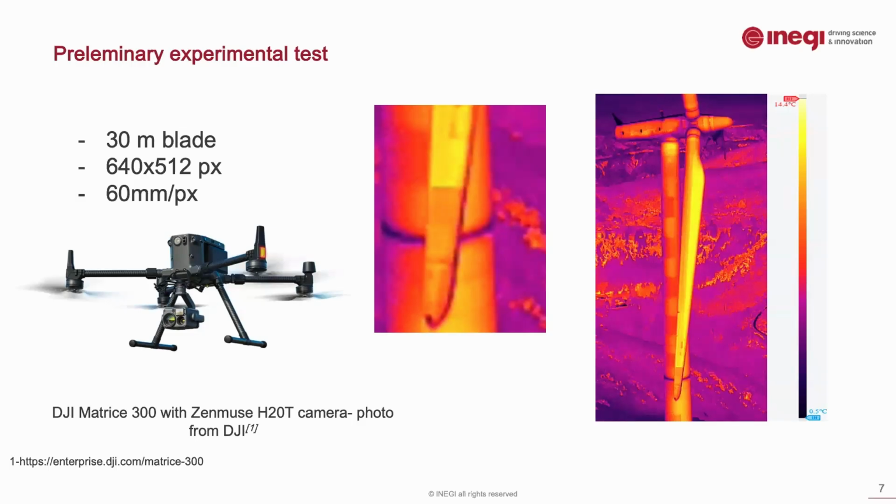So we needed to get the drone closer and inspect the blade bit by bit. For this, we used a Matrice drone. It's a very capable drone coupled with the commercially available Zenmuse H20T camera, the T for thermographic. This is a camera with a DJI microbolometer, a very capable microbolometer, as well as the one in our laboratory.